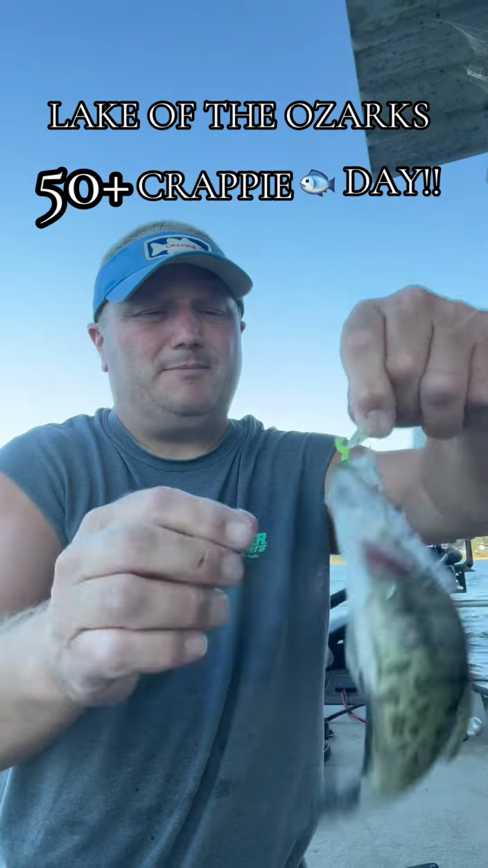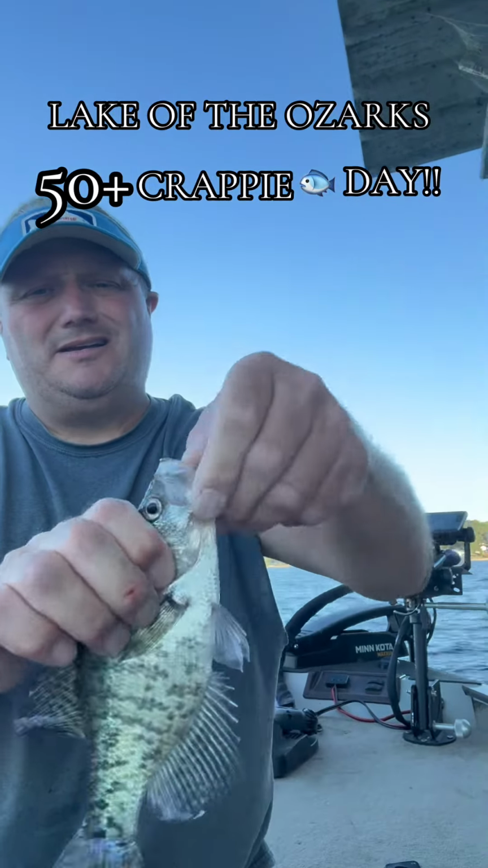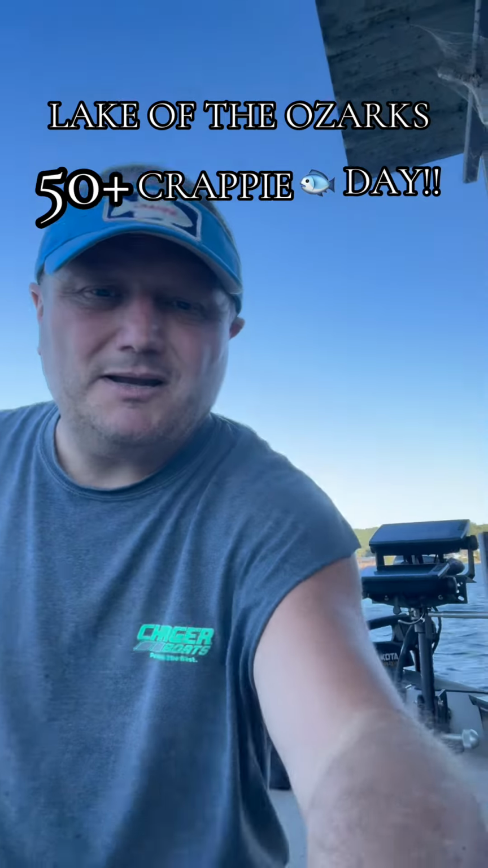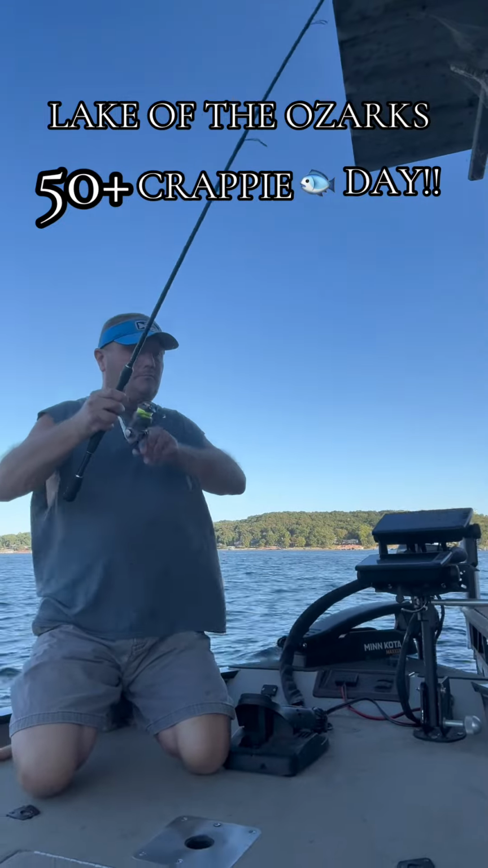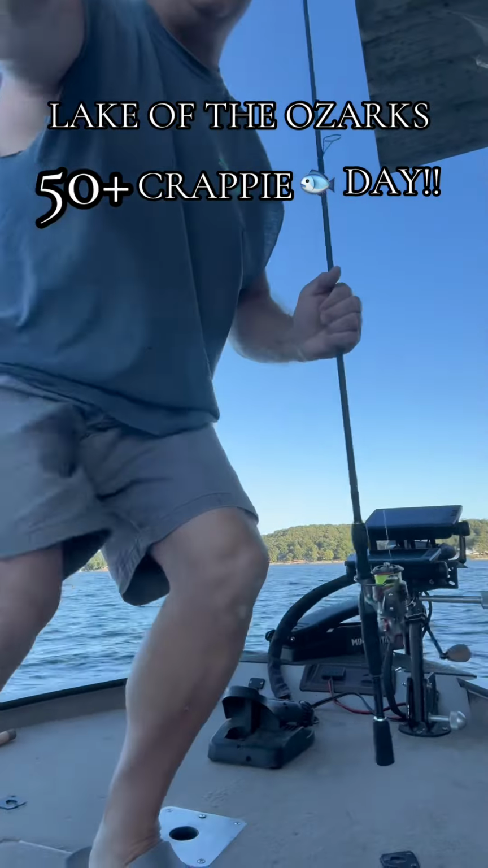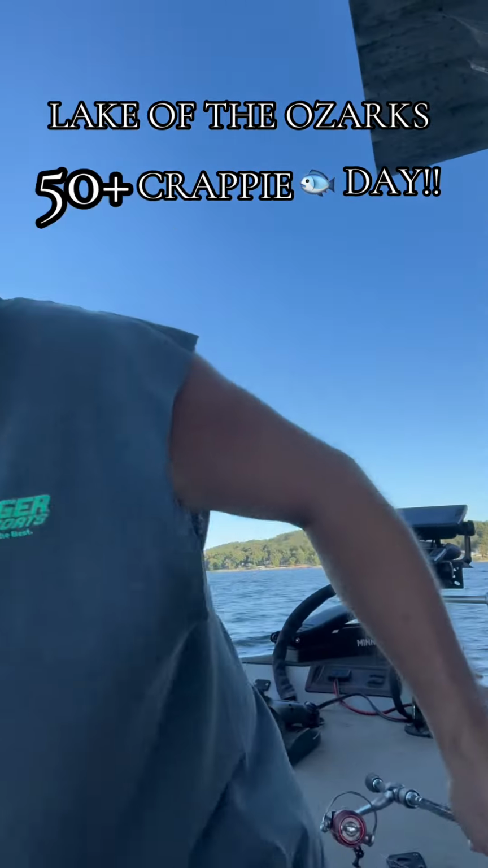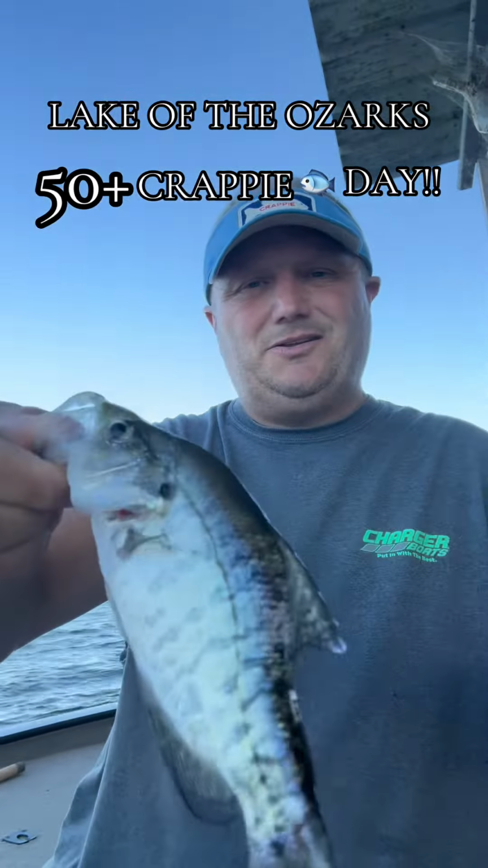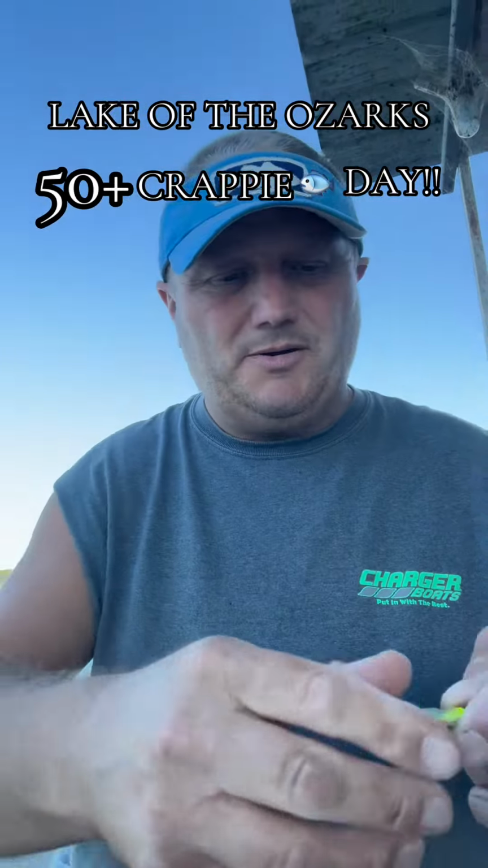Stop, stop, stop. There you go. A little too small to keep, but it'll be a good one someday. Man, I'm getting old because it's hurting my knees. Just a little guy. He's way up under that boat.